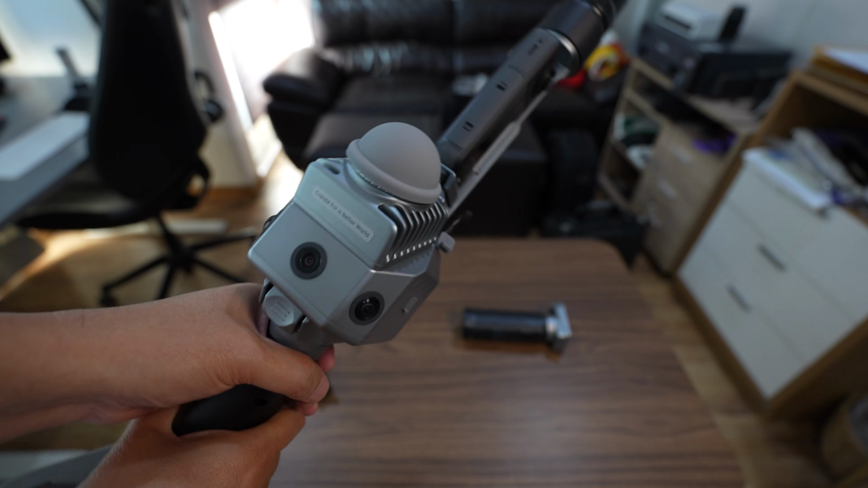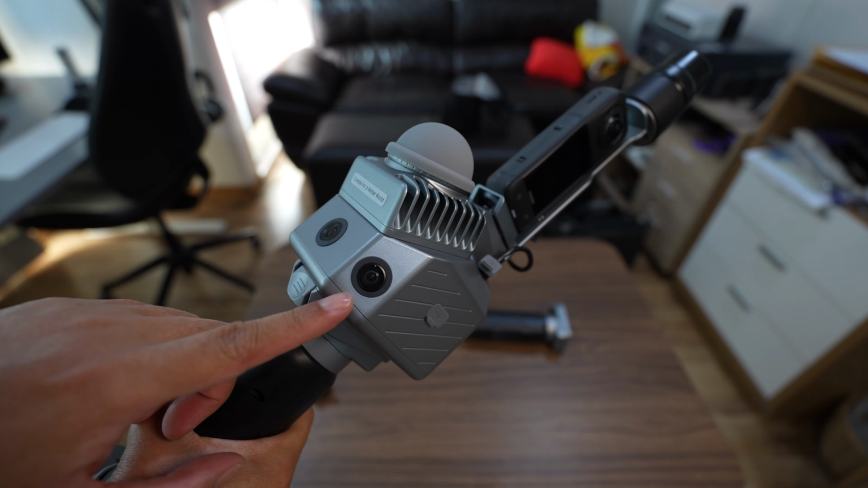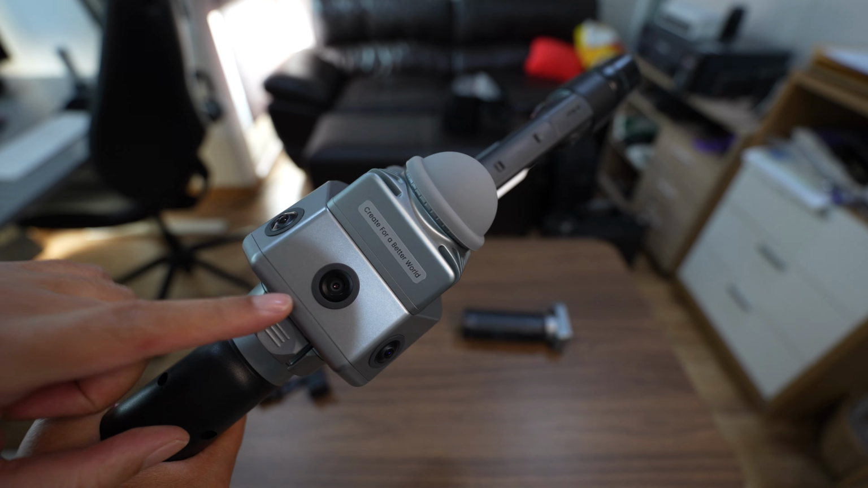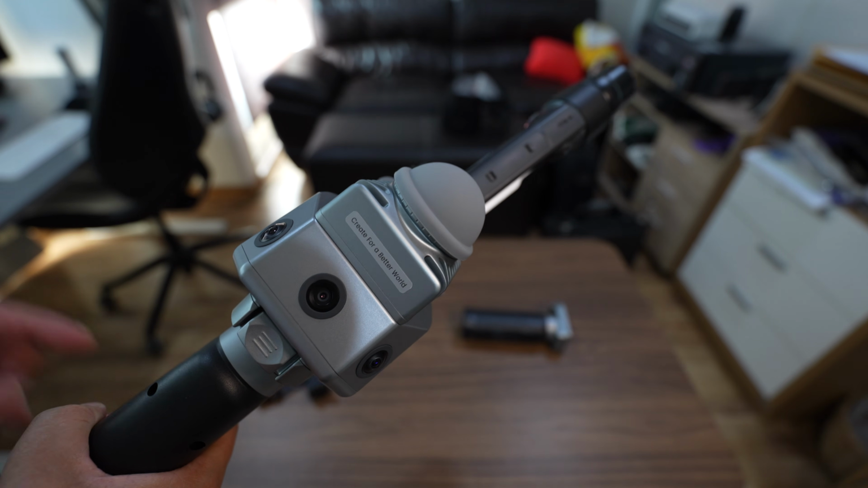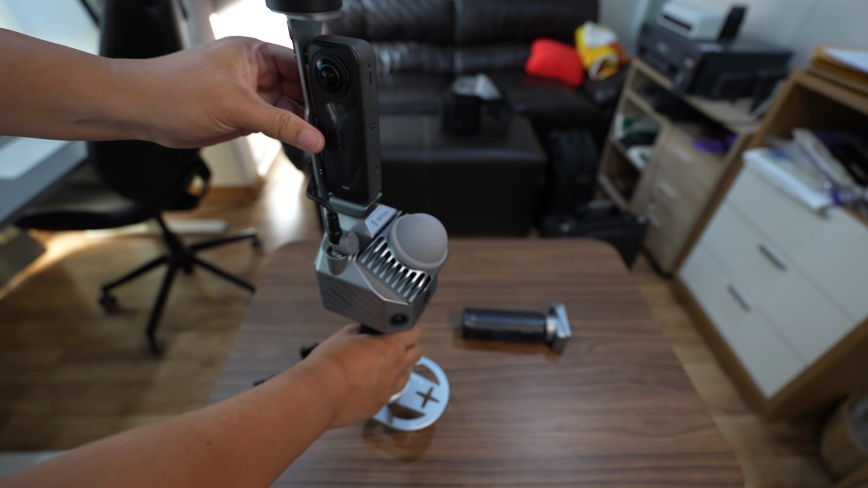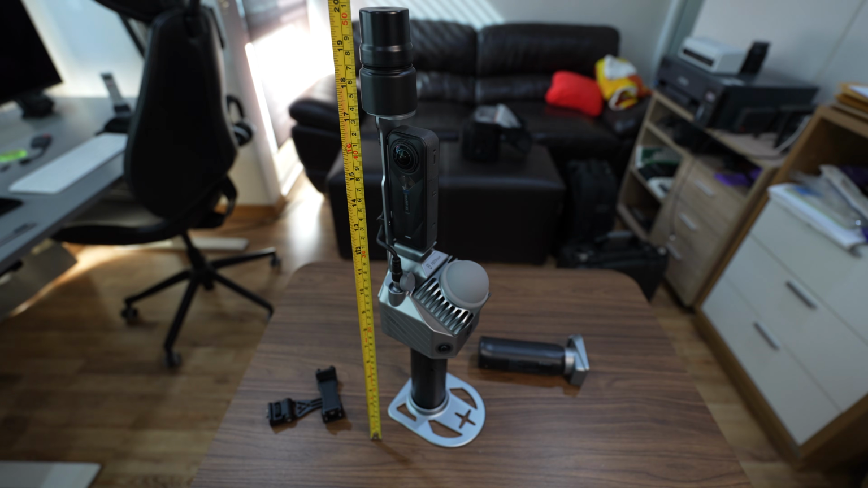Built-in RGB camera is 12 megapixels, 2 of them. The one in the center is a 2 megapixel camera. It is a visual SLAM camera. It's quite tall, 51 centimeters.